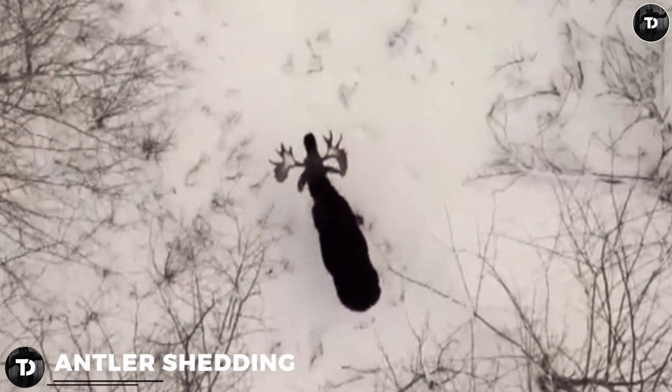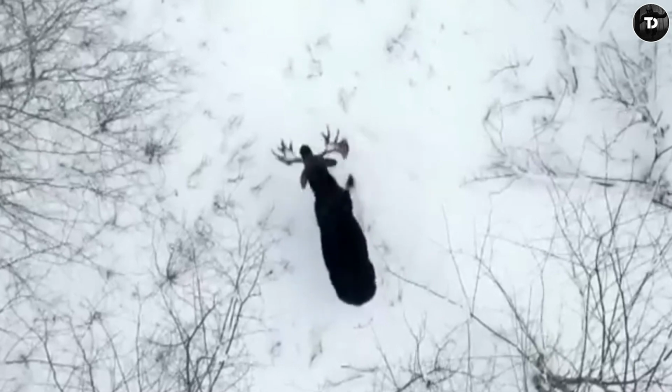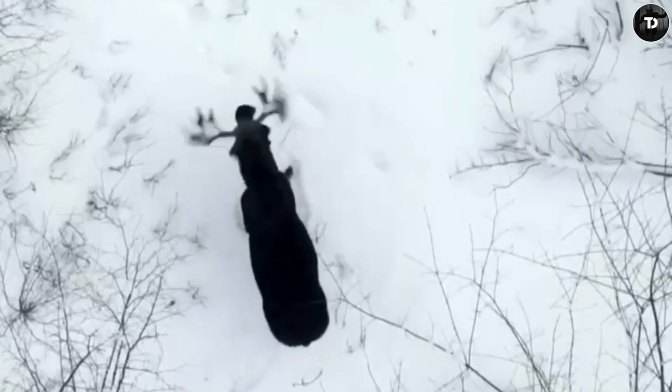Antler shedding. Have you ever seen a moose shedding its antlers? Neither have I, nor the majority of the earth. These 1,700-pound beasts of the deer family normally shed their horns around winter. This moose looked around, shook his head, shed them, and never looked back.